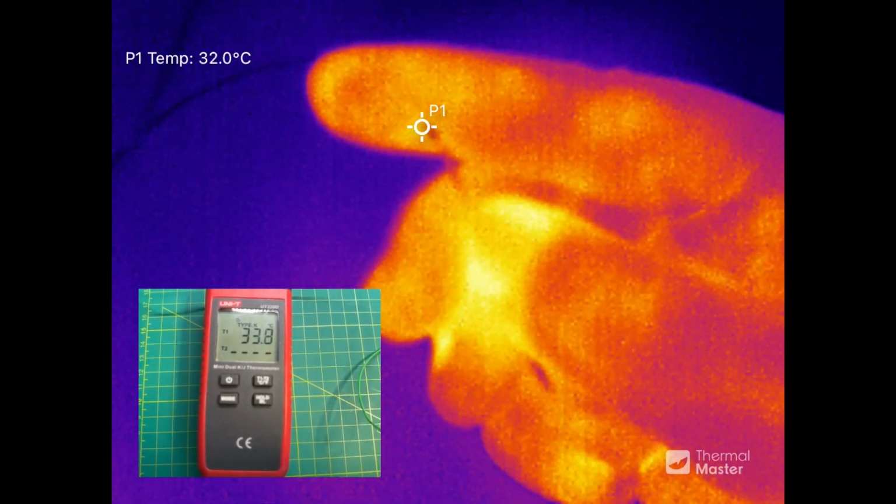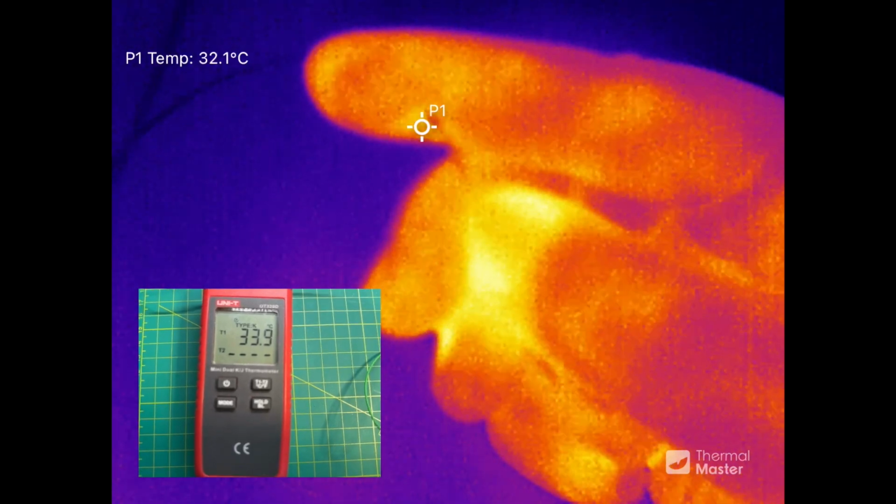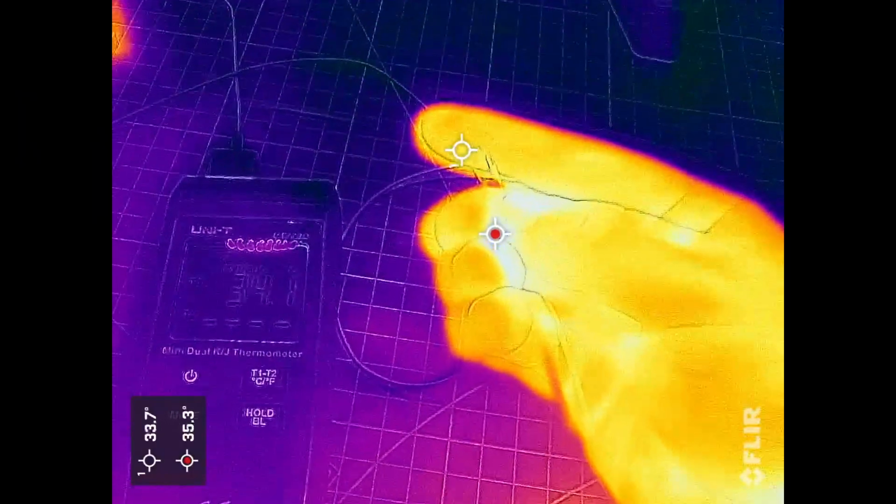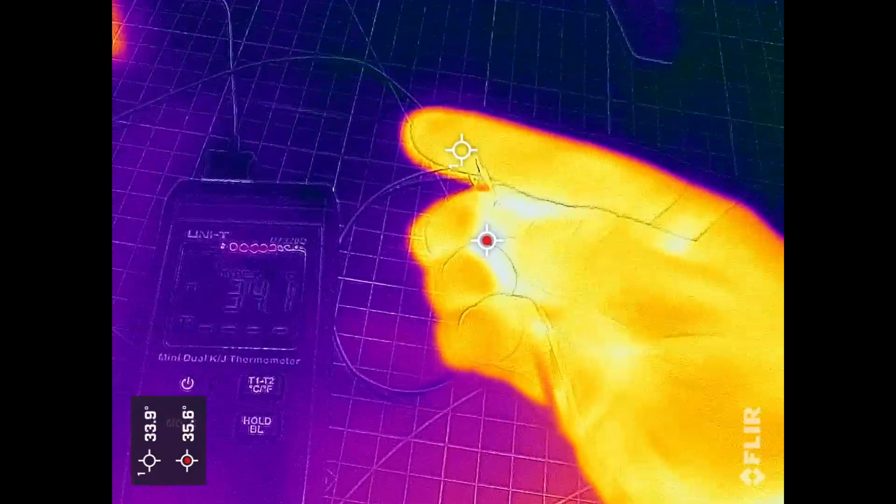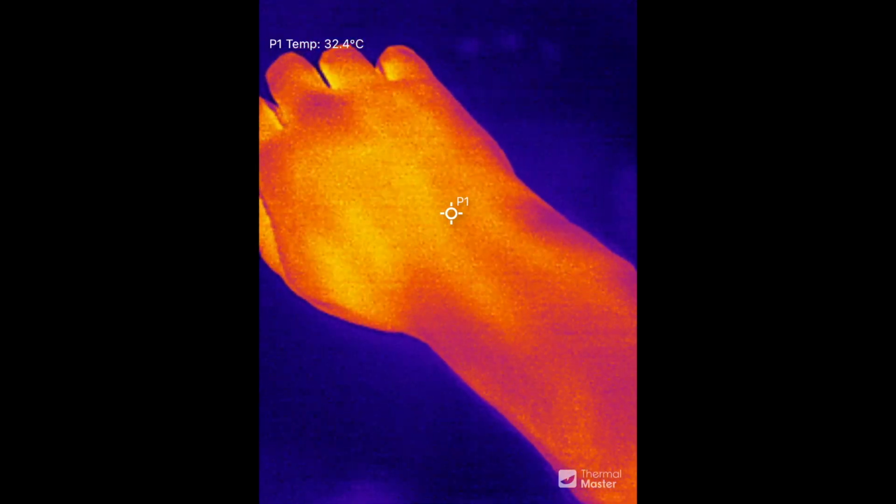For low temperature accuracy comparison, I'm just holding the thermocouple, and Thermal Master is within 2 degrees, just as advertised. For some reason, FLIR decided I'm filming vertically, so it flipped the labels, but the temperature accuracy is within 3 degrees. And I think this is the biggest advantage of high-resolution thermal camera.